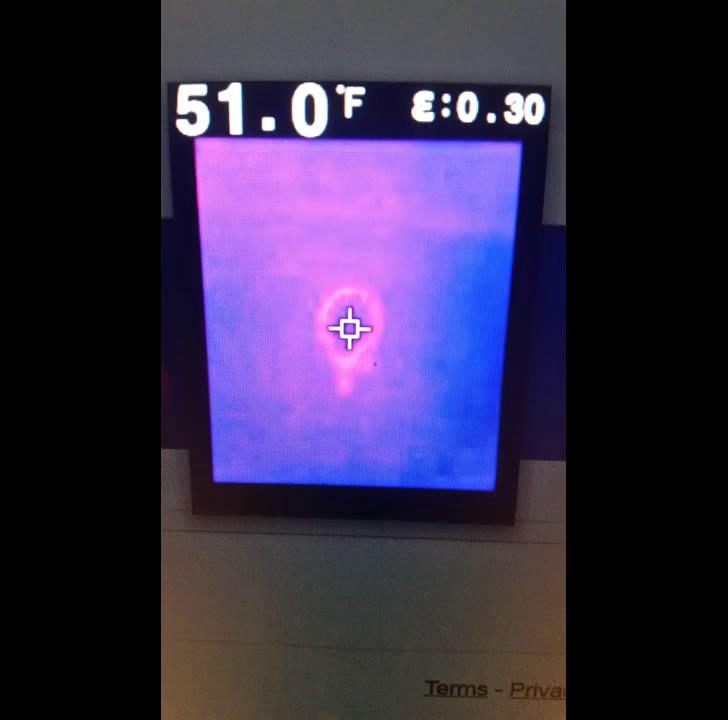This is why I think that my dog or some other entity was the reason that that collar was giving off so much heat, because I had no explanation for it.